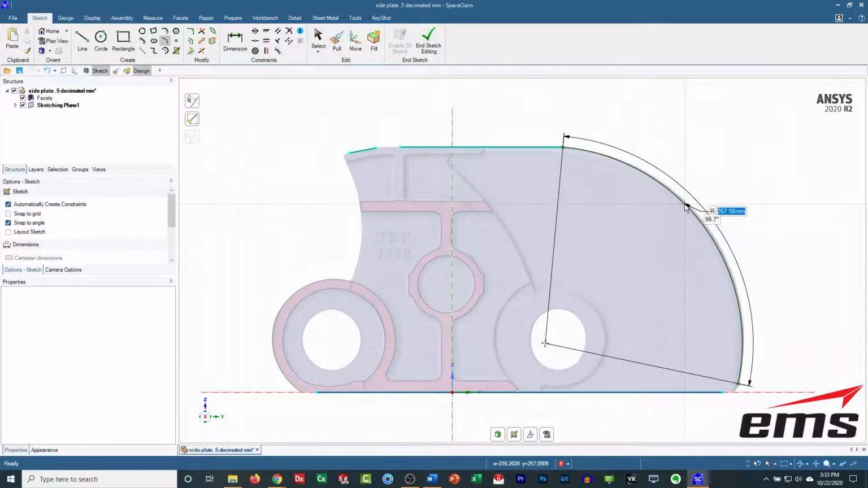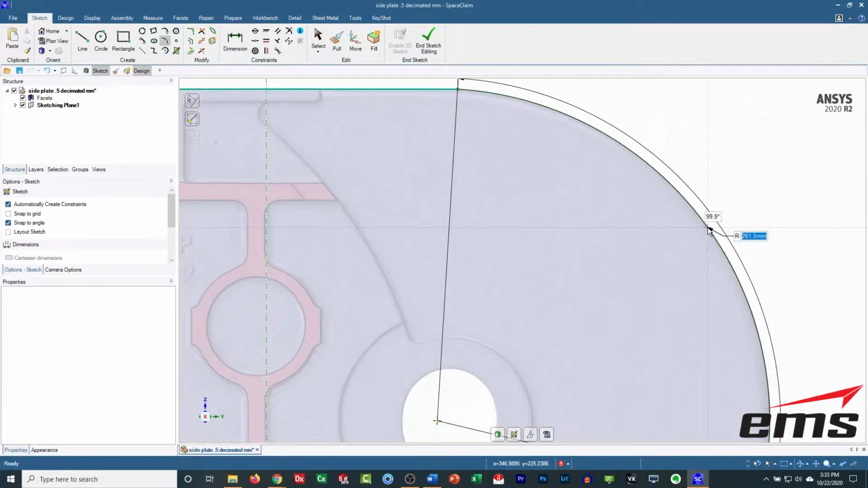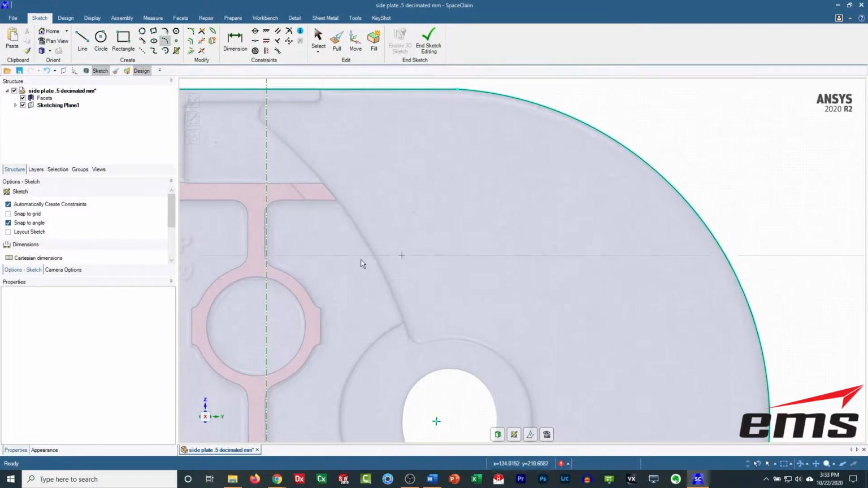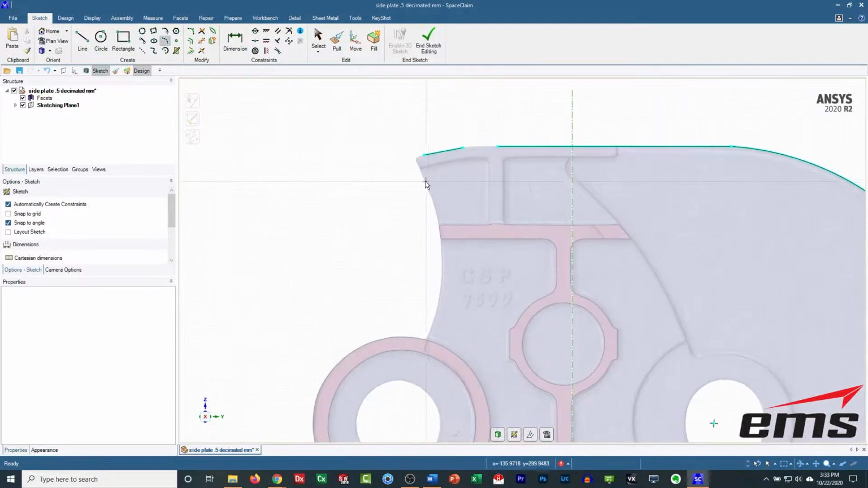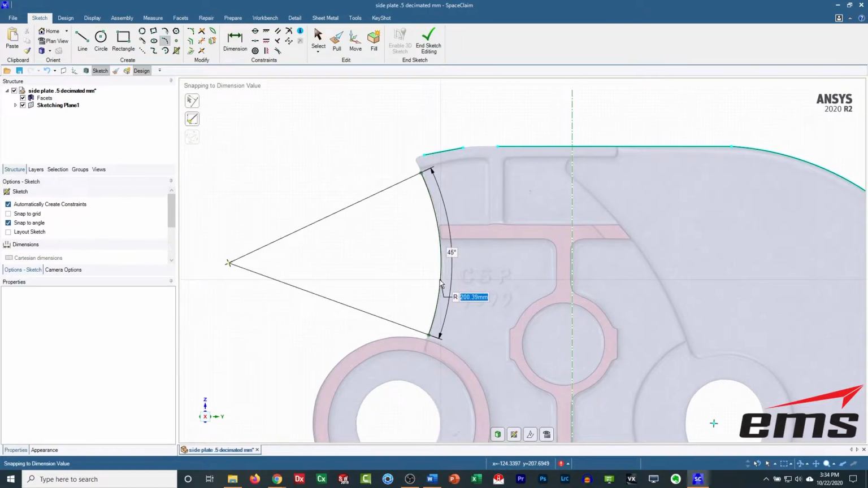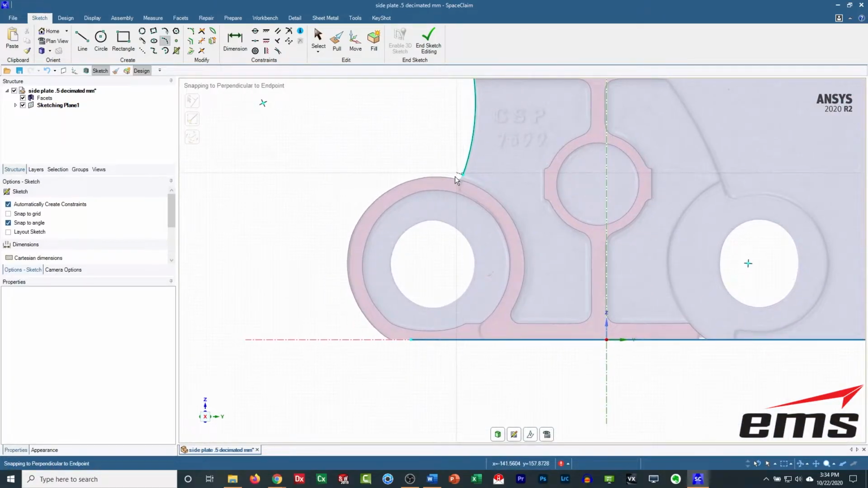Now you can dimensionally drive this. For example, as I get this close here, it's 261.5. If I wanted it to be 262, I could type that in if I've got known values that I want to use. For this demo, I'm not going to bother doing that too much. I'm just going to get it close.